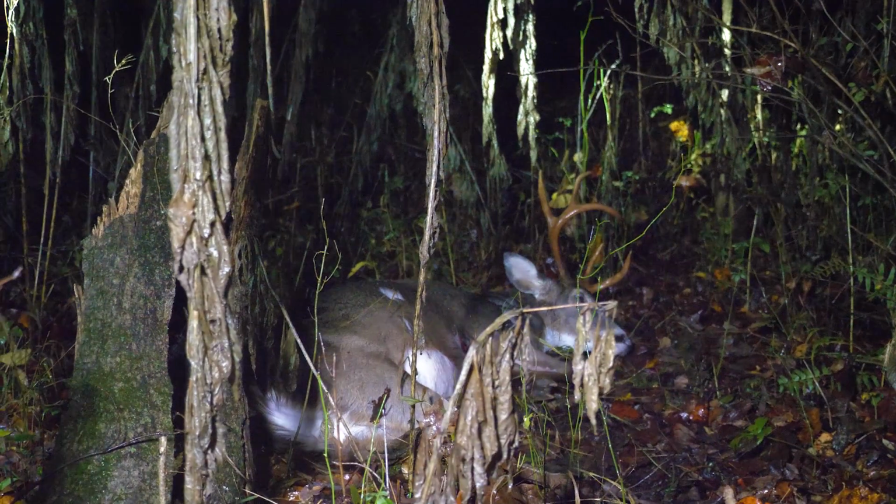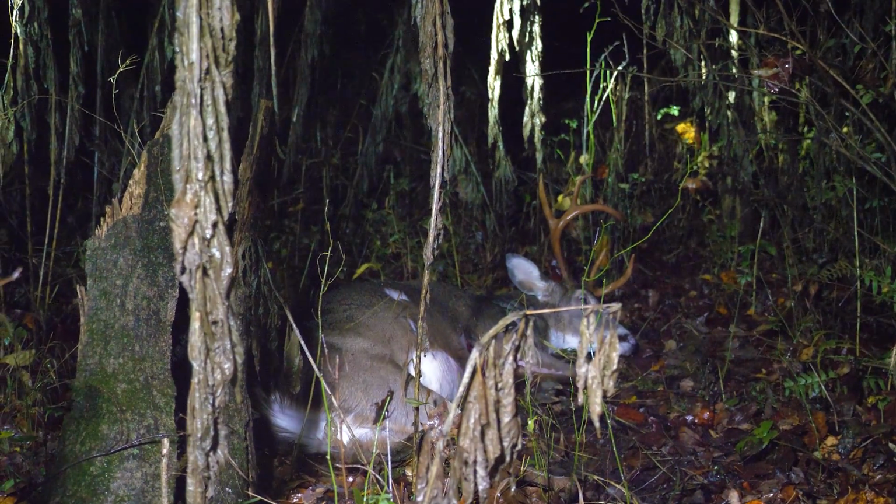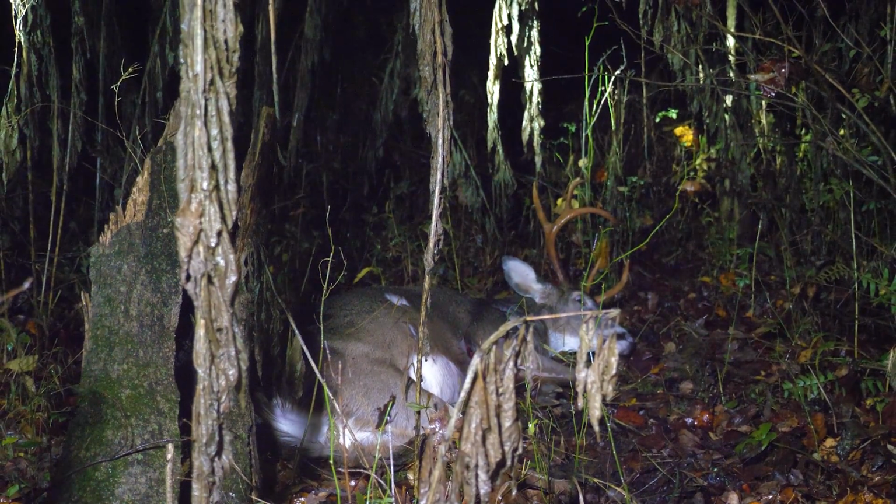Just a crazy experience. It was crazy also to me. I have some medical background, and I was able to see the signs that this buck was gonna die pretty quickly. It actually had some of the same signs that a human would have when it gets close to dying. And so I knew that it wasn't gonna be long, a matter of 15-20 minutes.